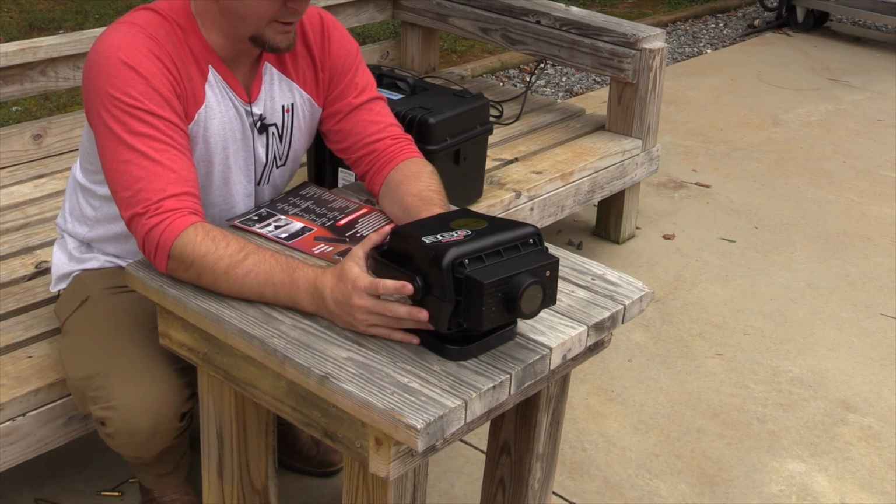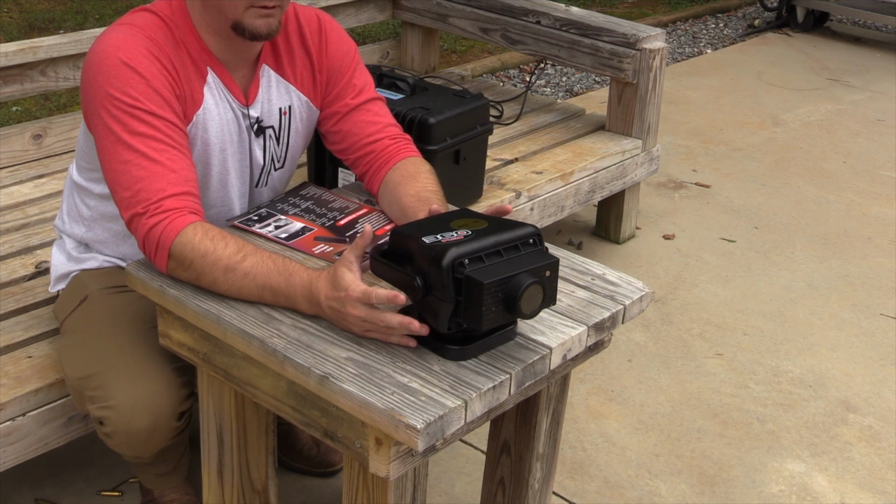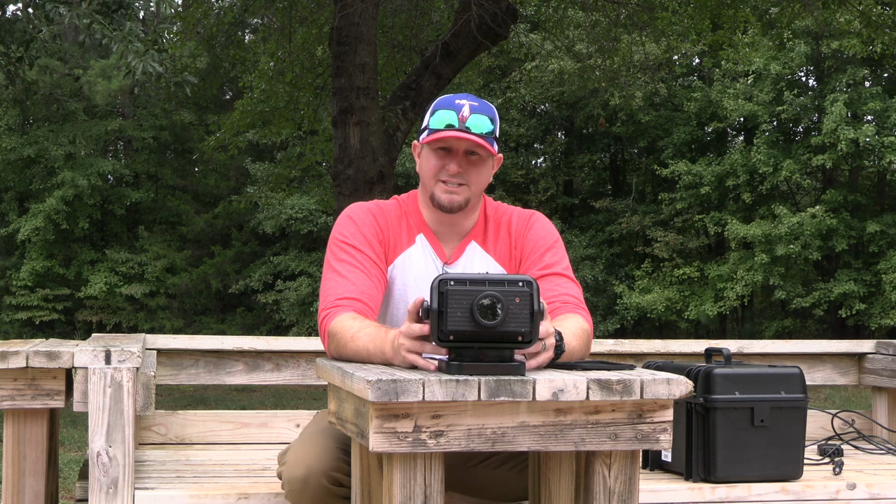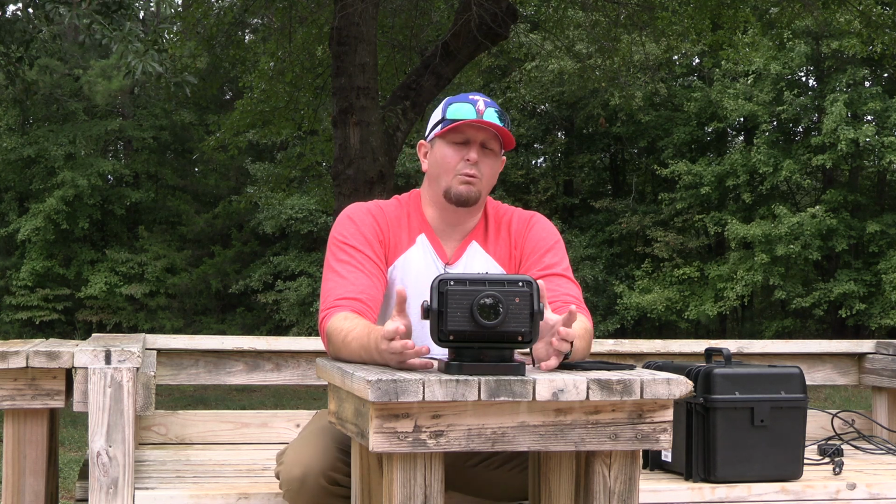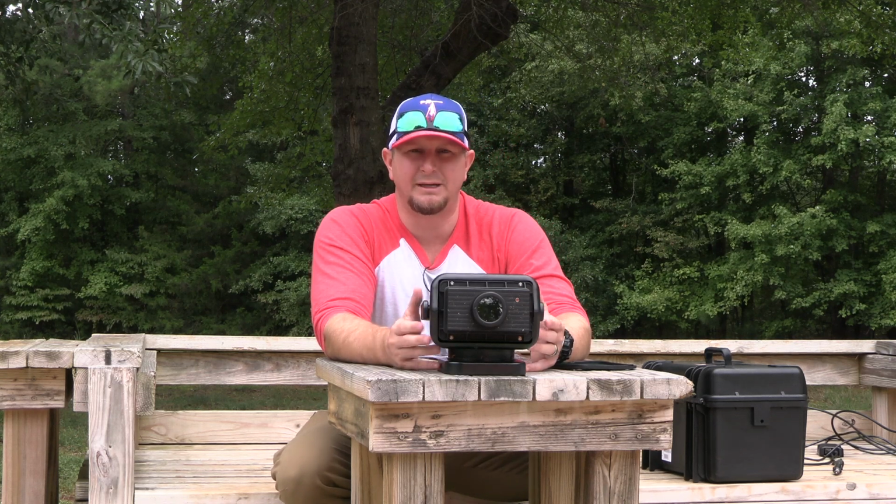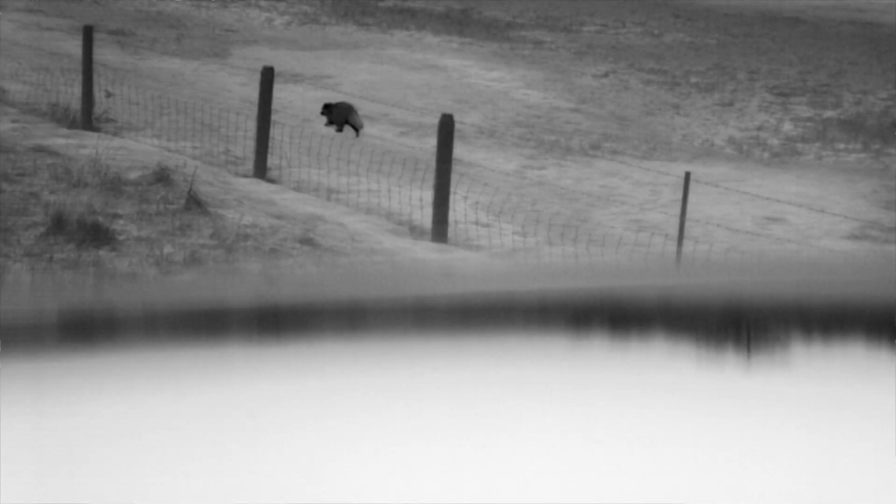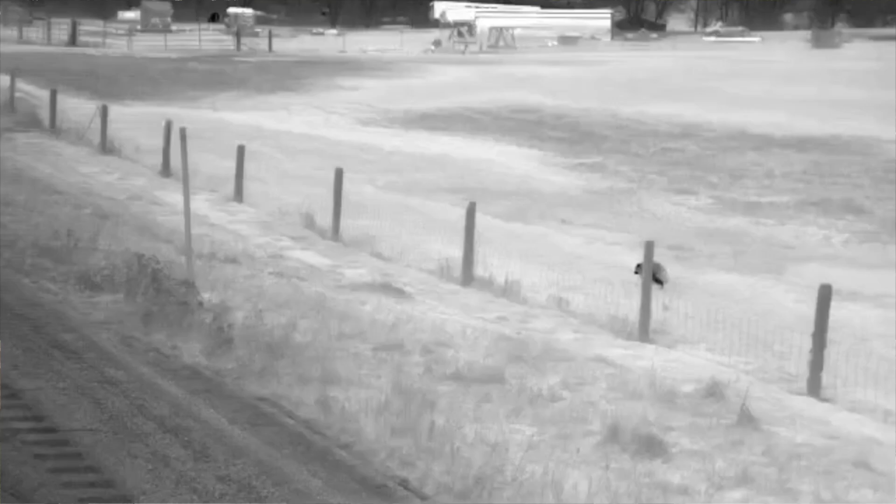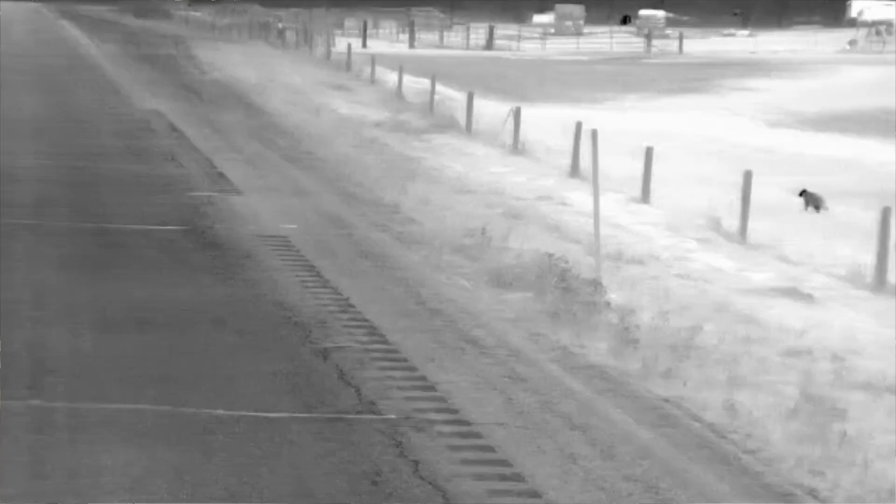This is a 640 resolution with a 35mm lens. NightRide does offer a wide range of different sensors as well as objective lens sizes. Which model you buy will depend on what you are going to be using the thermal for. That's the really good thing about NightRide: when you call them, they're going to want to know exactly what you're using the thermal for.